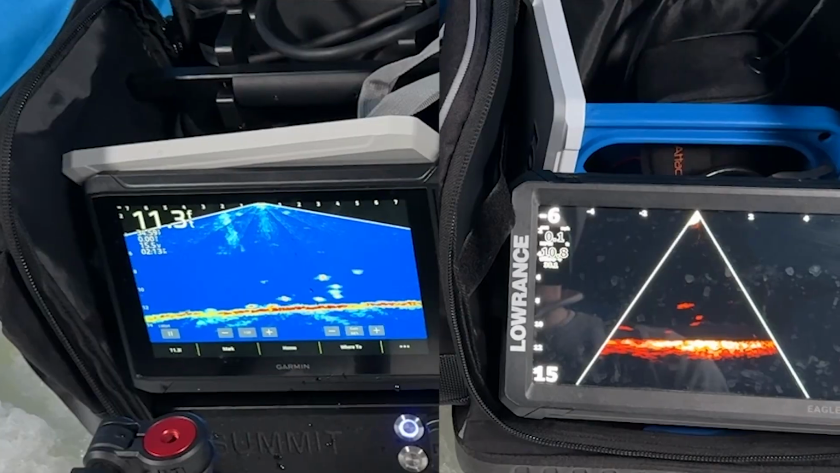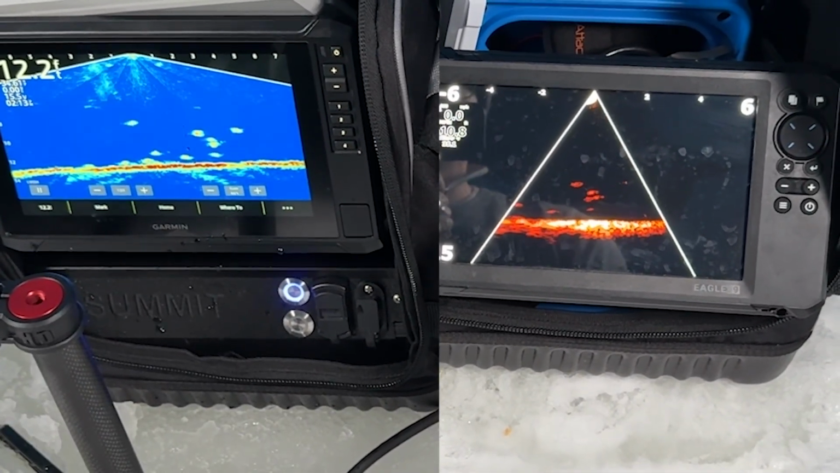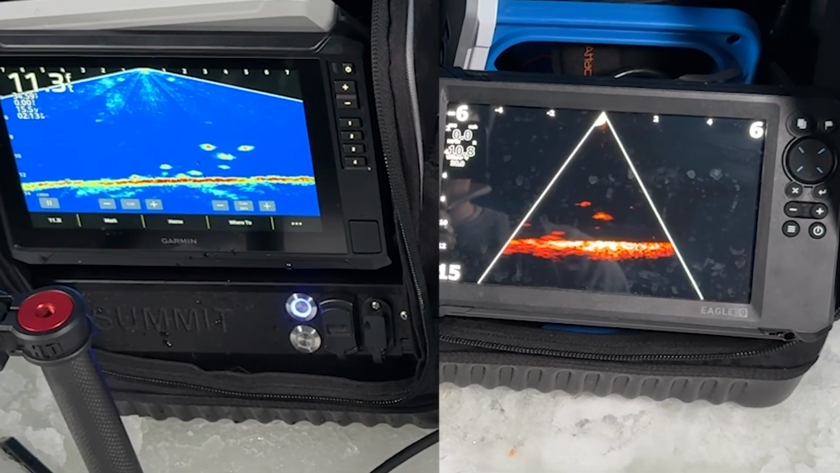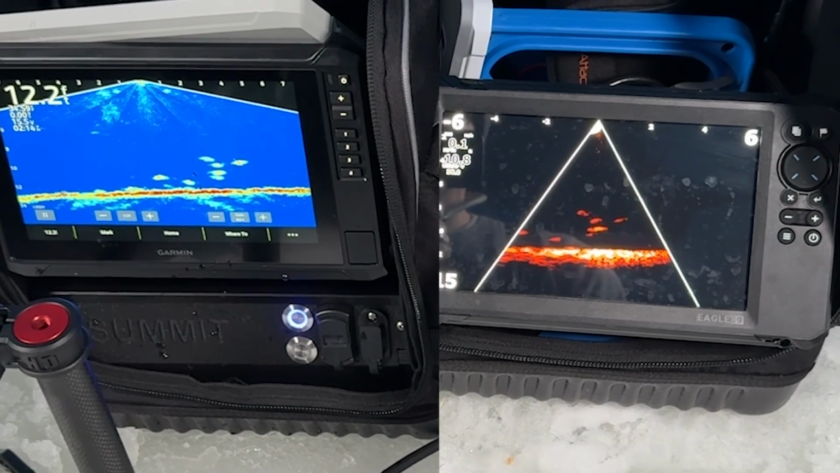Yeah, and like I said, I'll pop it up on screen here, a side-by-side view with my buddy who just bought the new LiveScope and then my Eagle Eye. I've had the most success with my Eagle Eye ice fishing because it is giving you live little blips, but the picture just isn't near as clear.